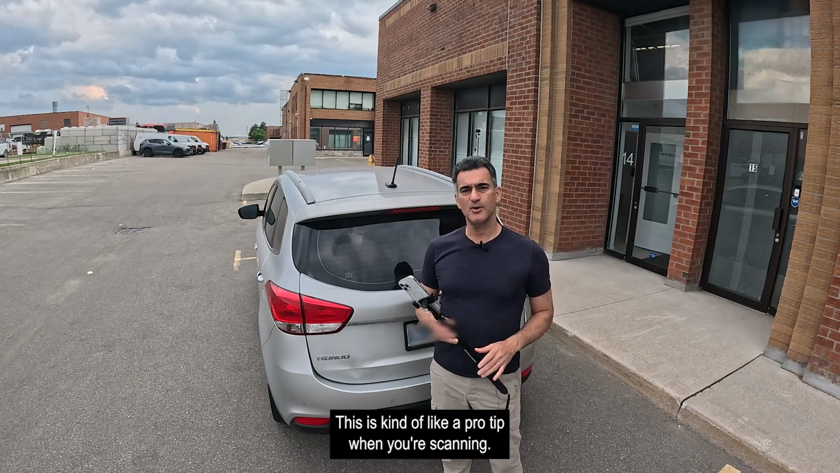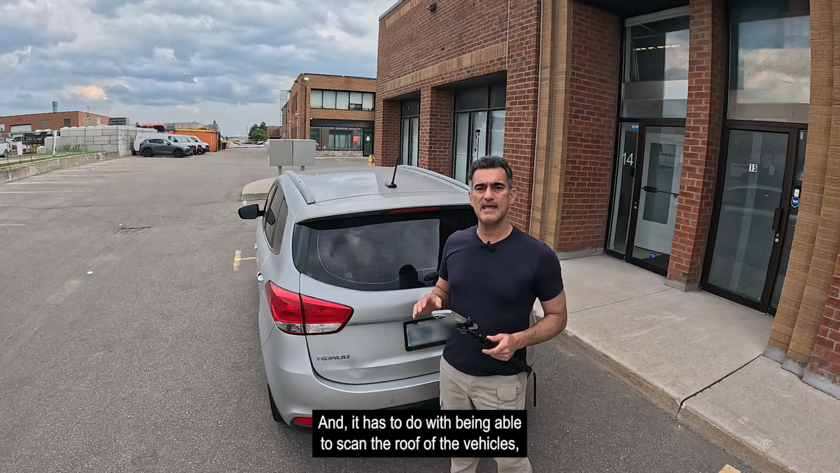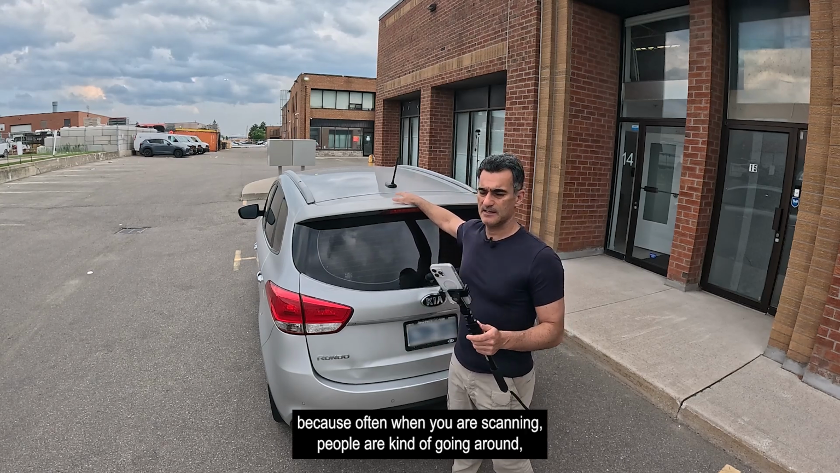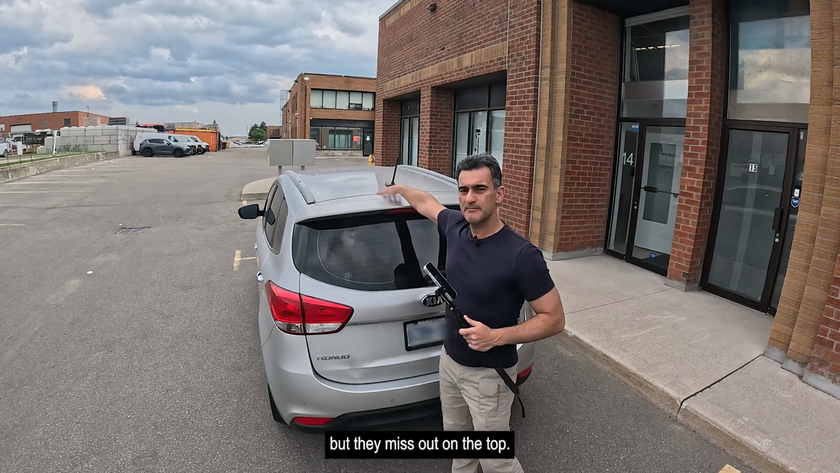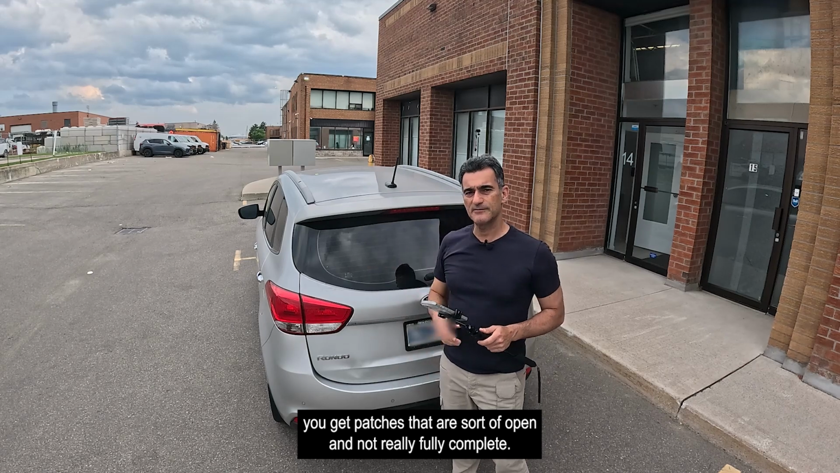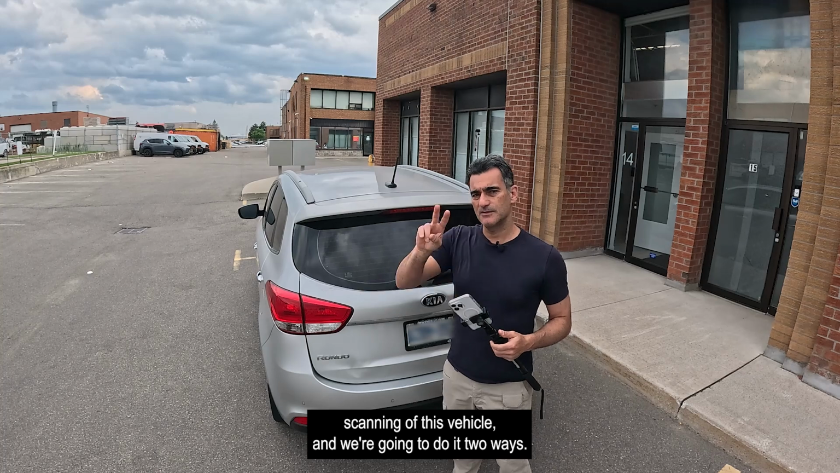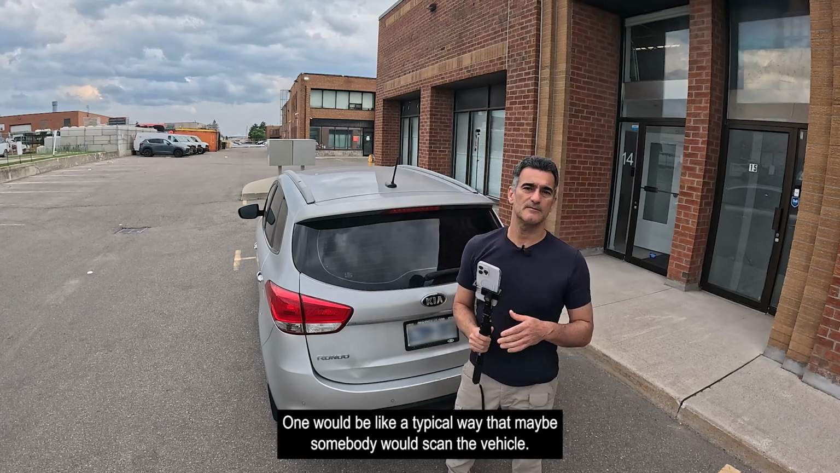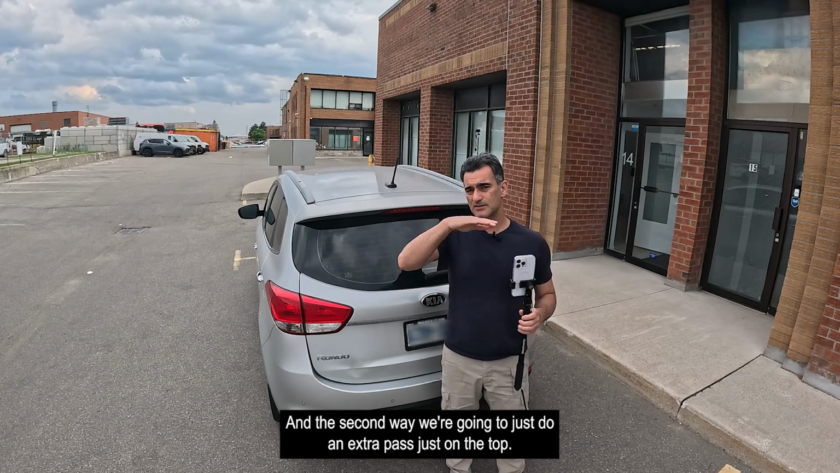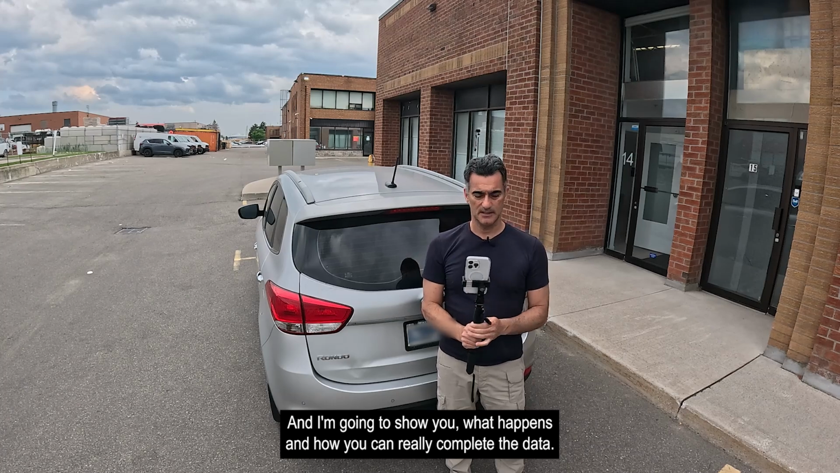This is kind of like a pro tip when you're scanning, and it has to do with being able to scan the roof of the vehicles, because often when you are scanning, people are kind of going around, but they miss out on the top. So you get a hole or you get patches that are sort of open and not really fully complete. So I'm going to go through a full scanning of this vehicle, and we're going to do it two ways. One would be like a typical way that maybe somebody would scan the vehicle, and the second way we're going to just do an extra pass just on the top, and I'm going to show you what happens and how you can really complete the data.